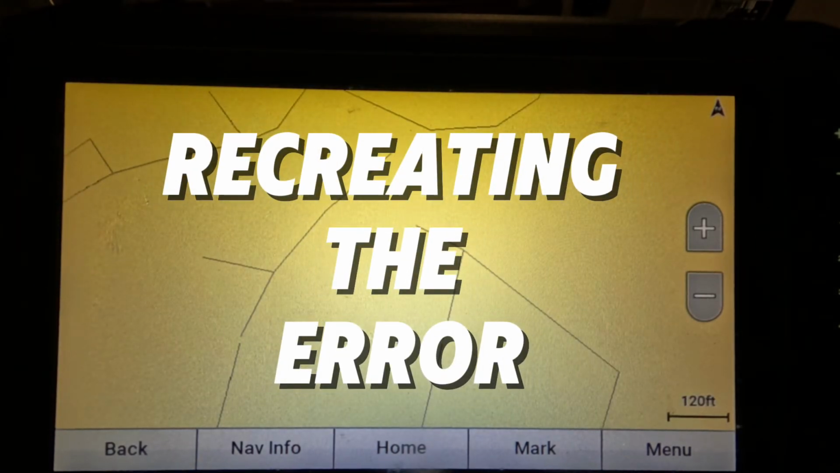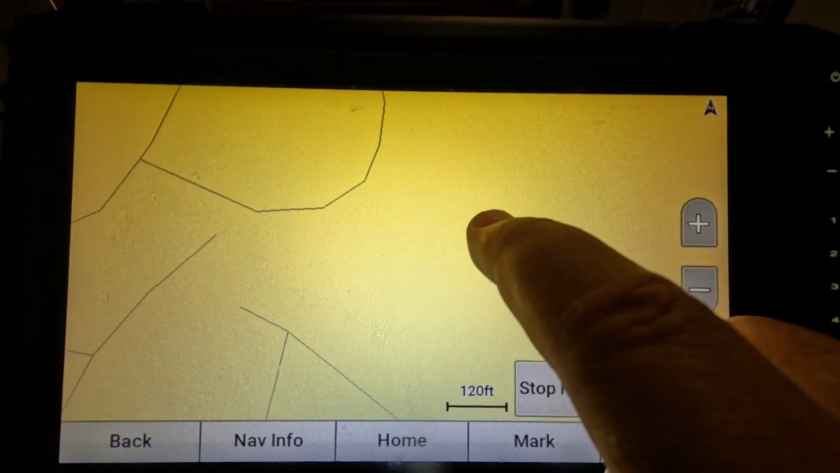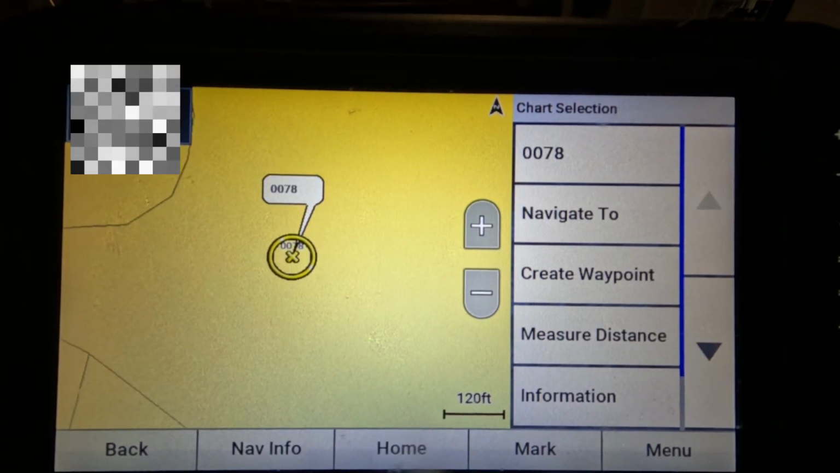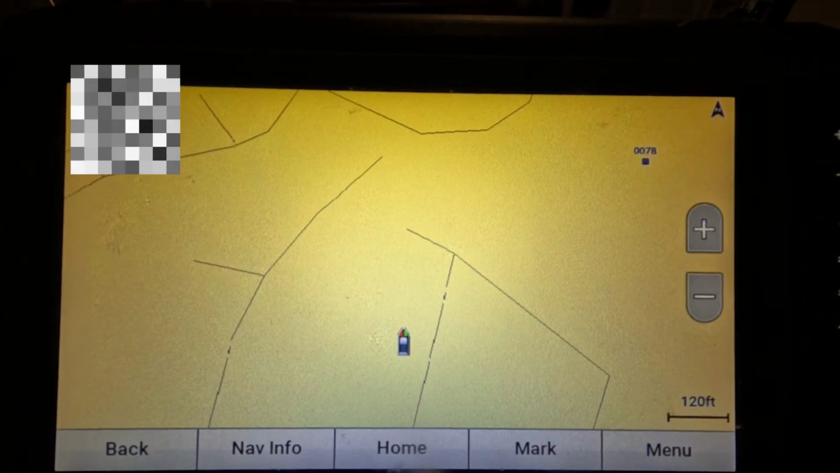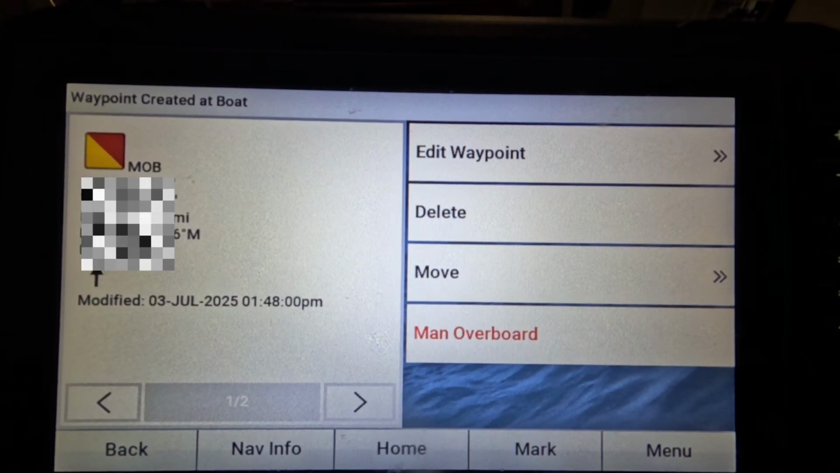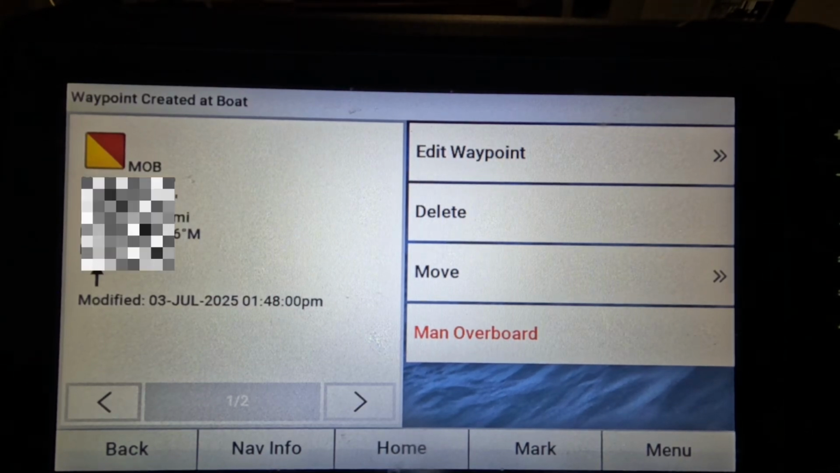So now I've gone in and I've erased 2 of the waypoints in my memory. If I come up over here with the spot, I'm holding my thumb down and I want to create a waypoint there, it'll create that 78 one there, and then I can hit back, and then you can see it up here. And then if I hit the mark button, it's going to go back and create that Man Overboard button, because now I'm out of memory again. So there, I've just shown you where you can recreate that error once you've gotten to 5,000 waypoints.